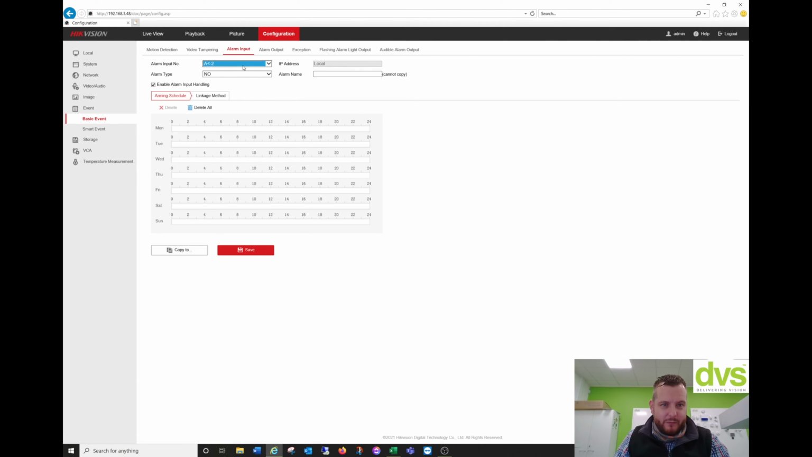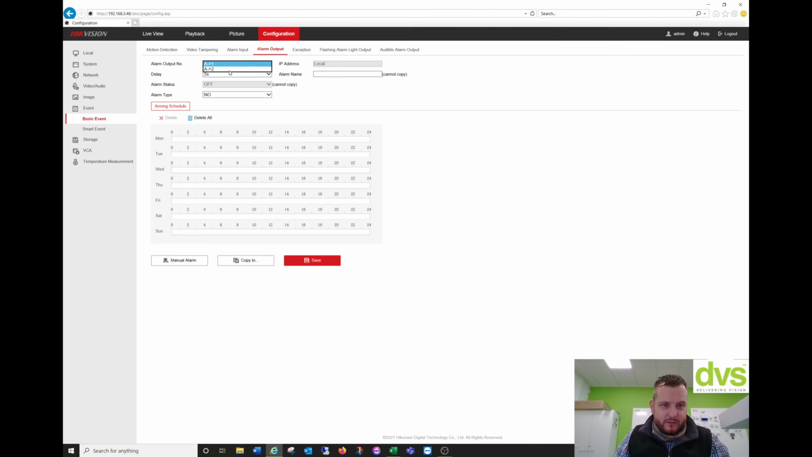So we've got 2 alarm inputs on board, 2 alarm outputs. So again, you can have an input to output or another event. If you link this to an NVR or through a Hik-Central system, you can have a different event on the system, then trigger the camera output, which could be, you know, opening a gate, or it could be open a trapdoor, or, you know, the electric fence to turn on and off, whatever that may be.